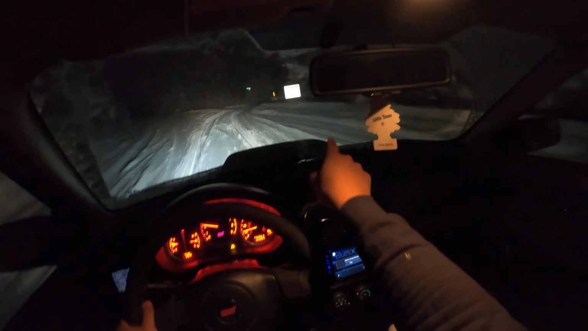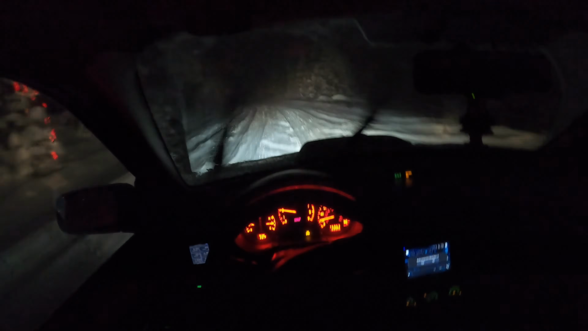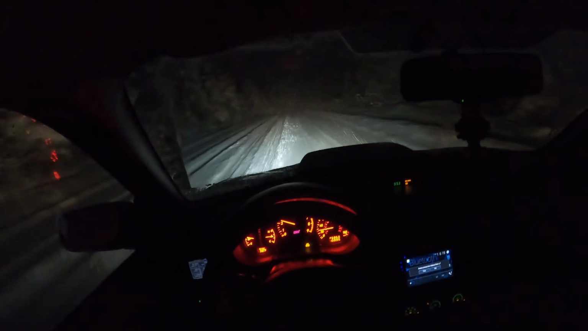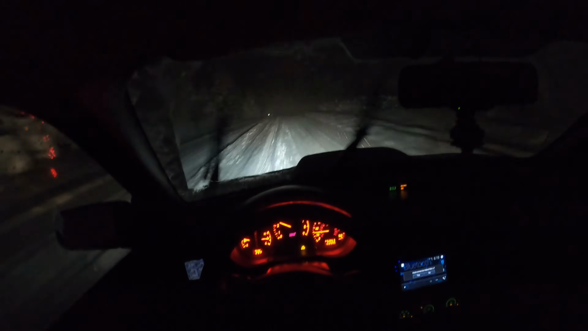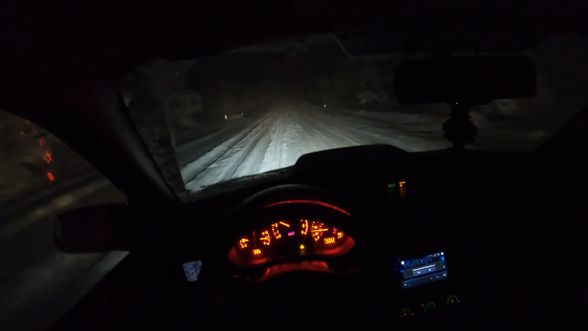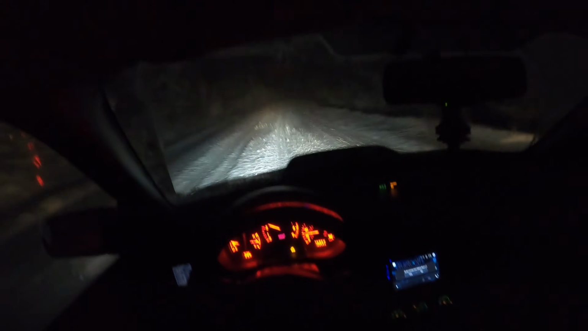Hazardous road. See, look, we got warning signs. It just gets rougher and rougher from here. This car is an absolute beast though. I love it, man. This thing's an absolute beast. Incredible. And visibility just got a little bit worse too. Let's add some fog to the mix, shall we?